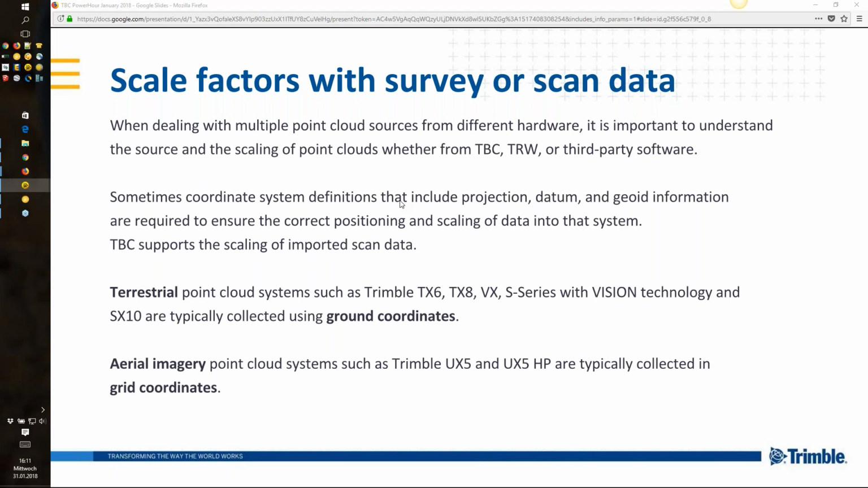Terrestrial point cloud systems, such as Trimble TX8, TX6, the VX or the S series with vision technology, or even the Trimble SX10, are typically collected using ground coordinates. Aerial imaging point cloud systems such as Trimble UX5 or UX5 HP are typically collected in grid coordinates. So here you can see there are two different types of coordinates available.